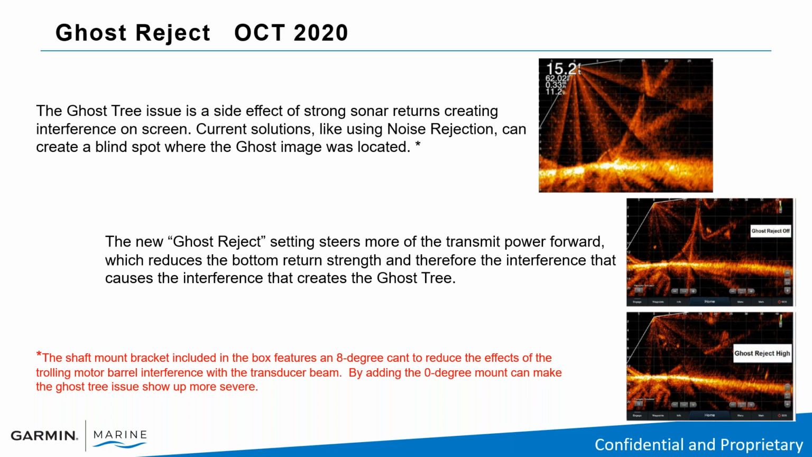And I'm seeing a lot of this out there, where people are complaining that they have a ghost or a blind spot, especially in shallow water. And really you're getting that beam bouncing off hard bottom and shallow water, which will cause this. So the new Ghost Reject setting steers more of the transmit power forward, which reduces the bottom return strength and therefore the interference that creates the ghost tree.